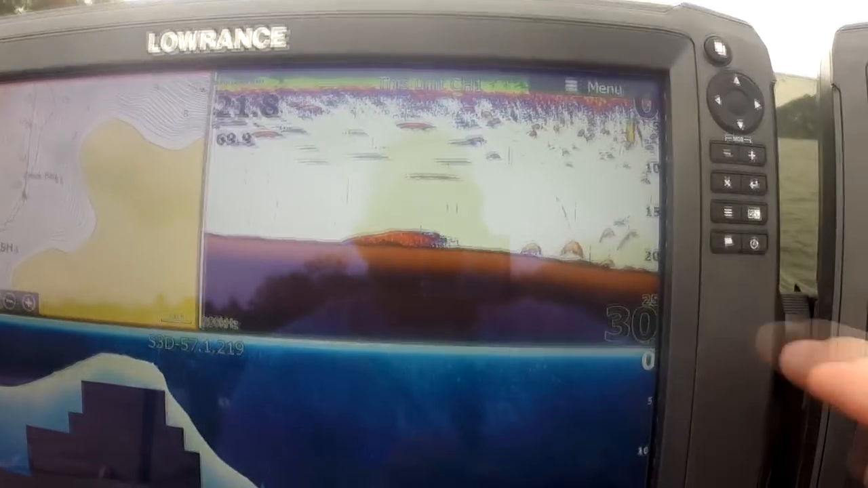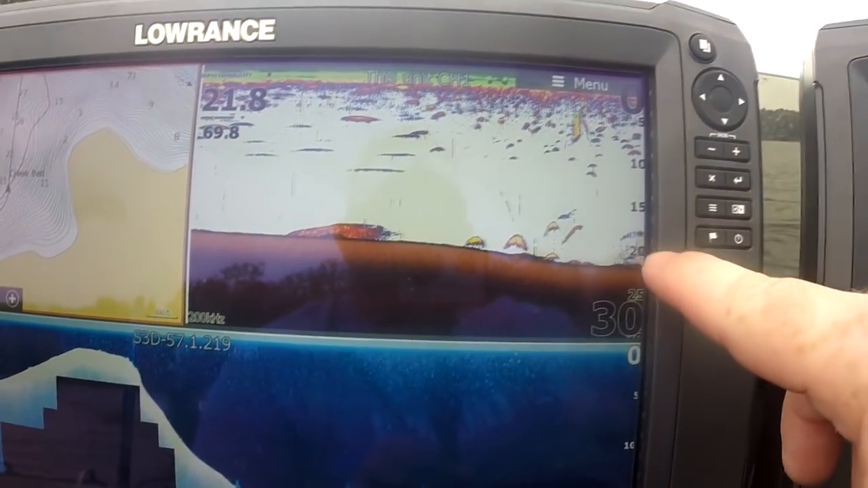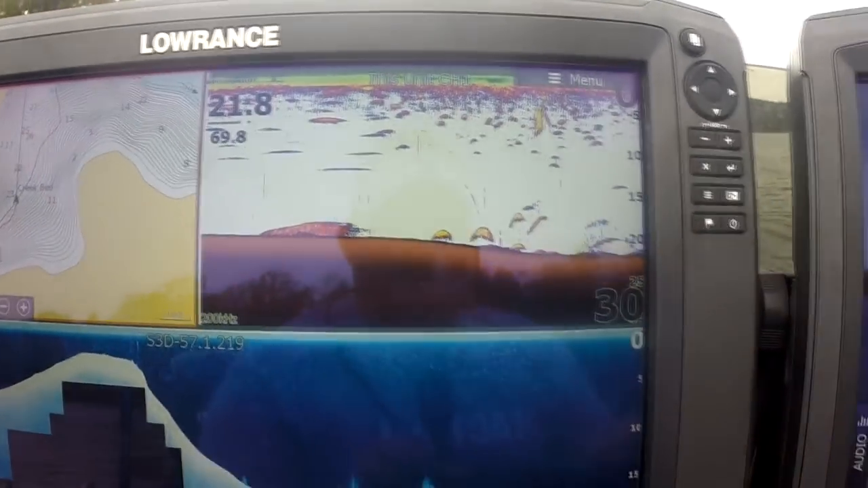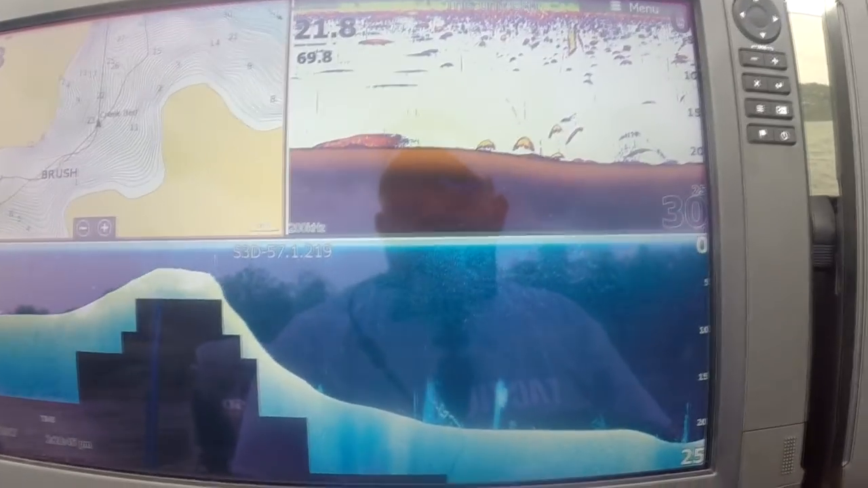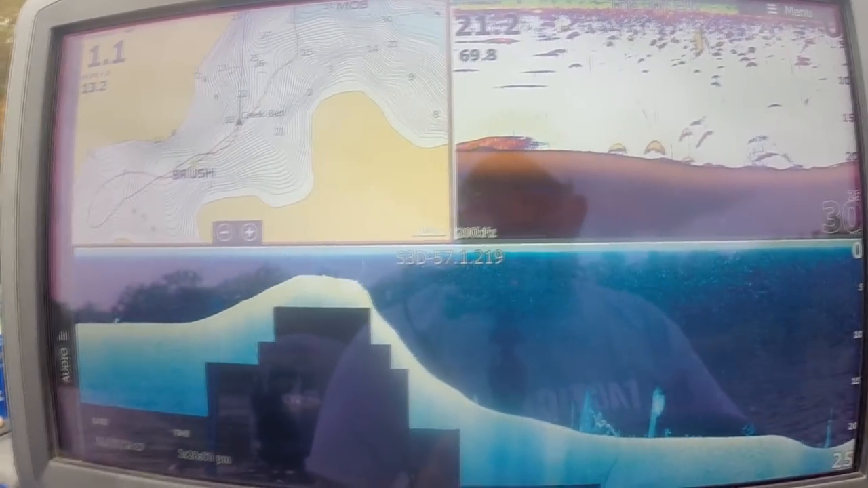What we're looking at, you see, here's a good example. You got fish right here, bait up above, another little object right here, just a little stick up of brush right there, and 21 foot of water. So they're moving toward the backs right now. That's where they're transitioning to.